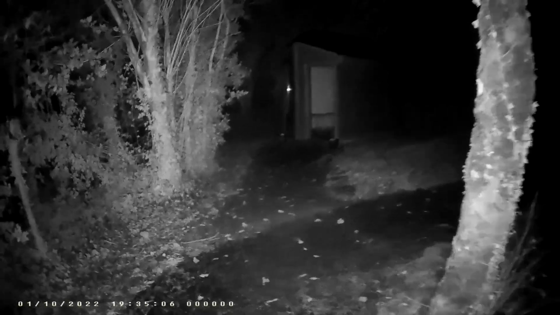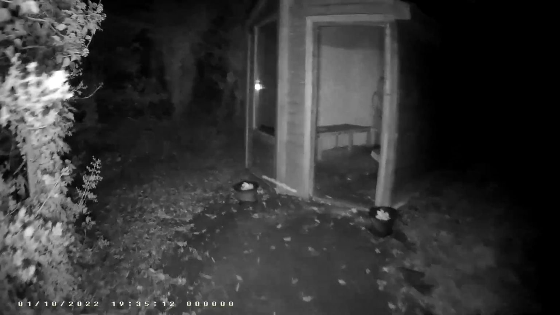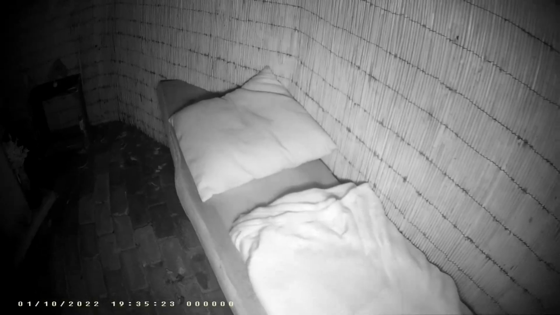in certain places. So we're at the first building, which has blankets, so you can sit down, blanket and a cushion. You can kind of sit and reflect in a lot of these places.